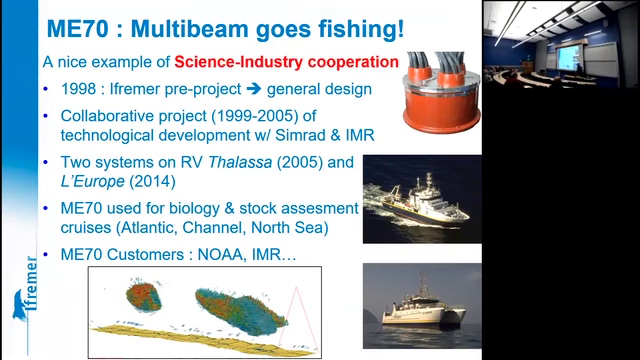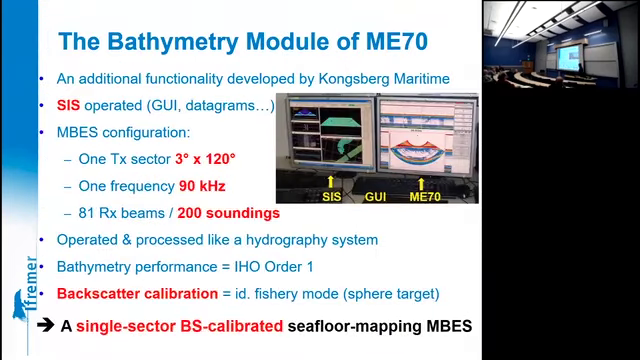It's installed on two Ifremer vessels, on half a dozen NOAA vessels, and about the same number at IMR, which is the Norwegian Fisheries Institute. NIWA has bought some as well. That's a nice scientific tool, but it's a fisheries system.